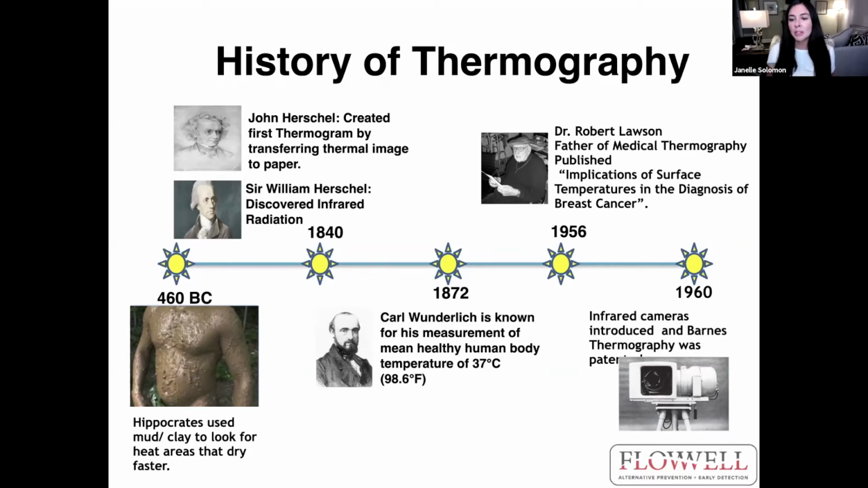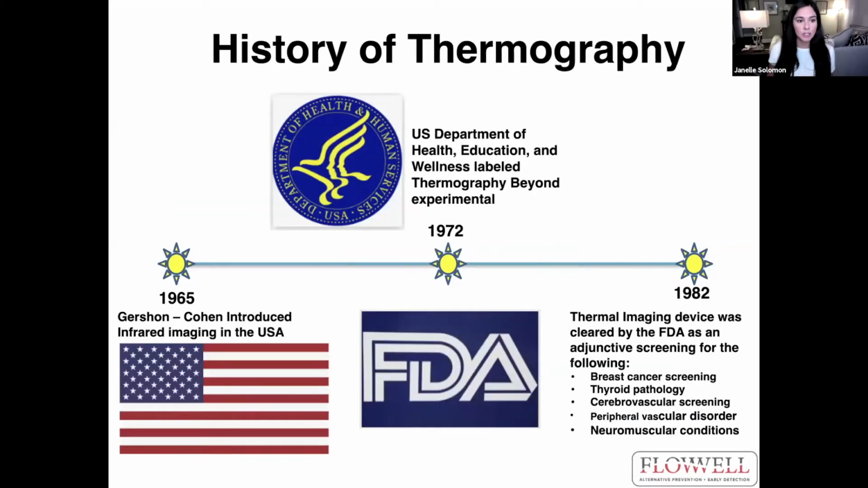Infrared cameras were introduced and Barnes thermography was patented in 1960. Some of the really important things that happened are listed here. In 1965, Gershon Cohen introduced infrared imaging in the US, and the US Department of Health, Education, and Welfare labeled thermography beyond experimental in 1972.